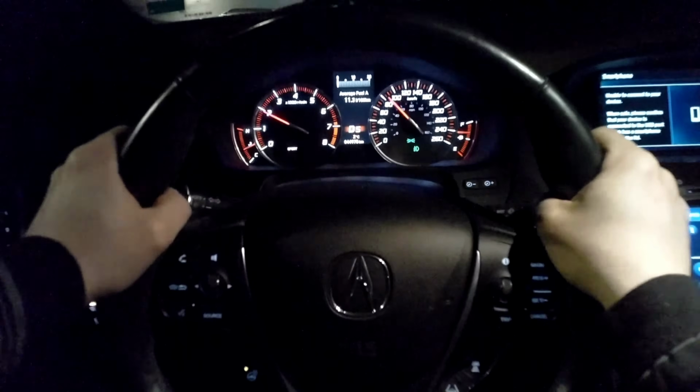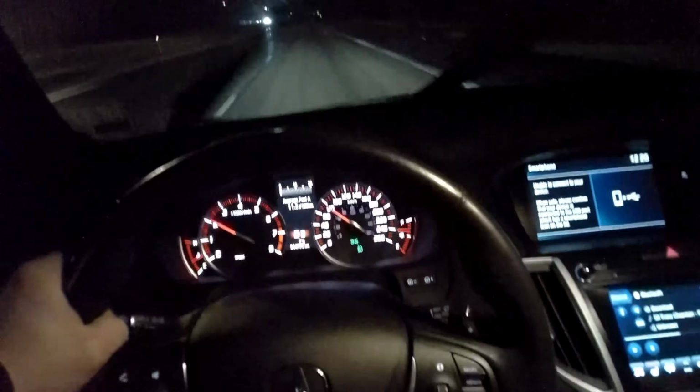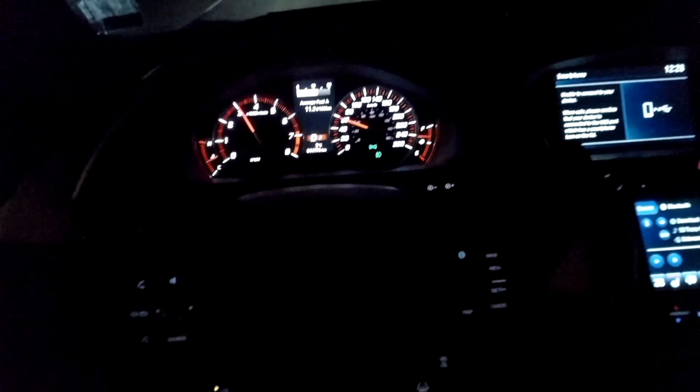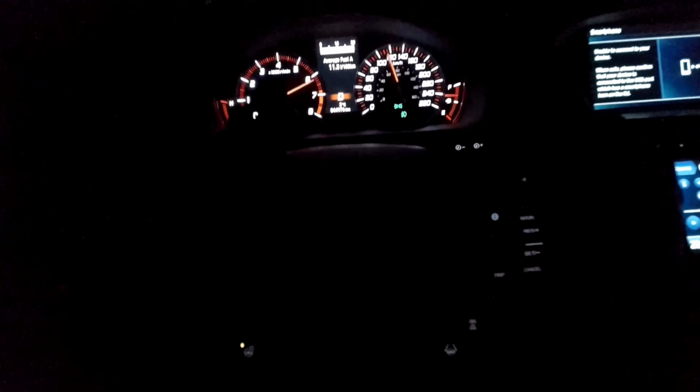When it shifts into that gear, here, I'm going to shut these dome lights off. So when it shifts, watch when it shifts. Right here.